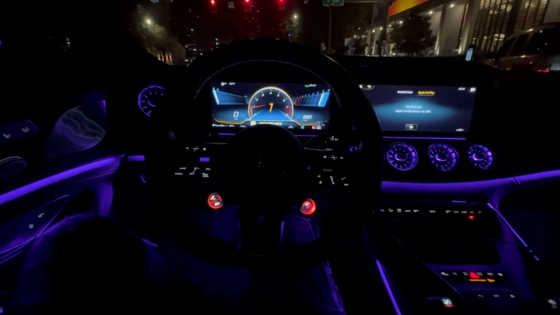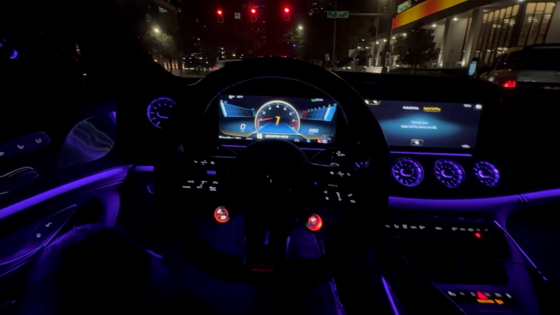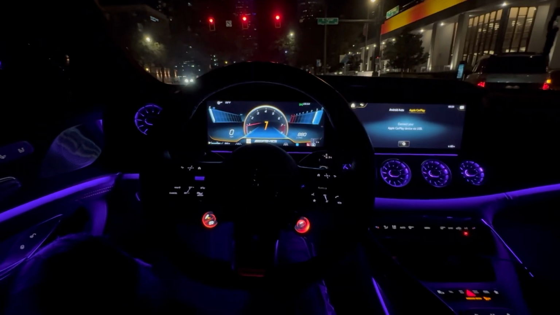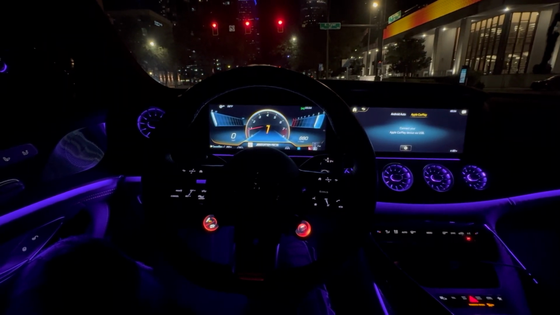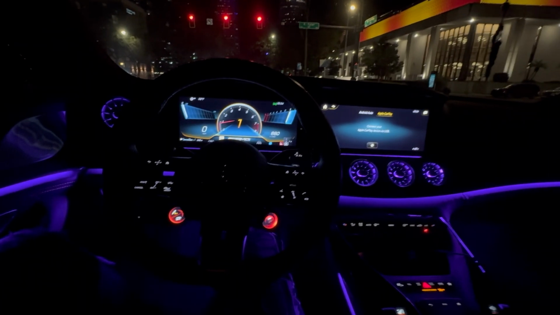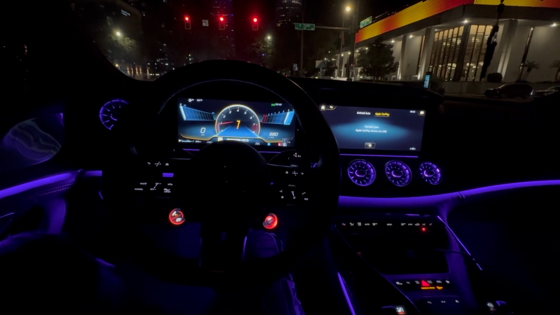Some people say they too flashy, they doing too much. I ain't gonna lie, I love the way it looks. The people that be saying that probably don't even got one. I do think the AMG interior is the best looking interior out there. Especially, I don't know if y'all seen the new sound system lights that come out in the Maybachs, the lights on the roof and on the back of the seats. Those interiors are even crazier.